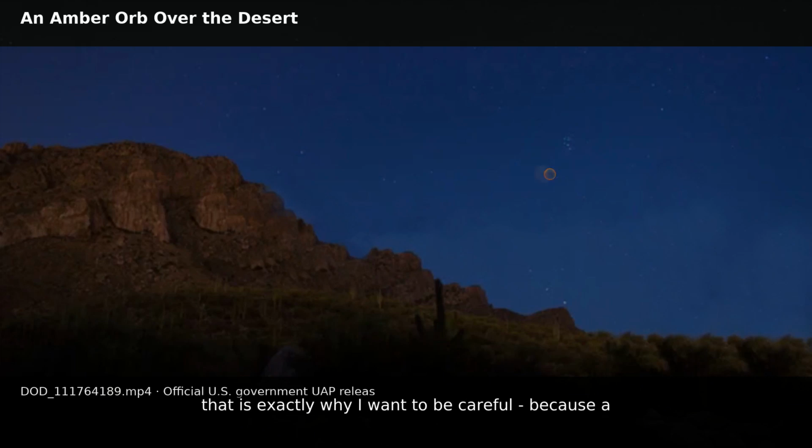And that is exactly why I want to be careful, because a warm, steady light, low on the horizon, at dusk, is also the textbook description of a planet, or a slow aircraft coming head-on. I am not saying that is what it is. I am saying an honest channel says it out loud. But the horizon, the cactus, the stars, we finally have scale to work with. Full file, location, the docs, UncoveredUFO.com, orb, or Venus doing its thing.